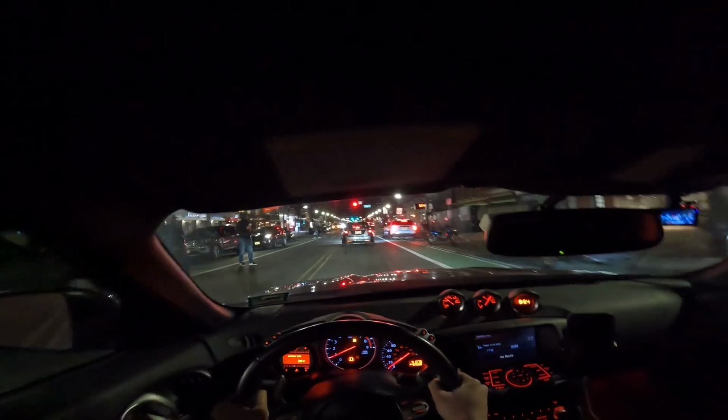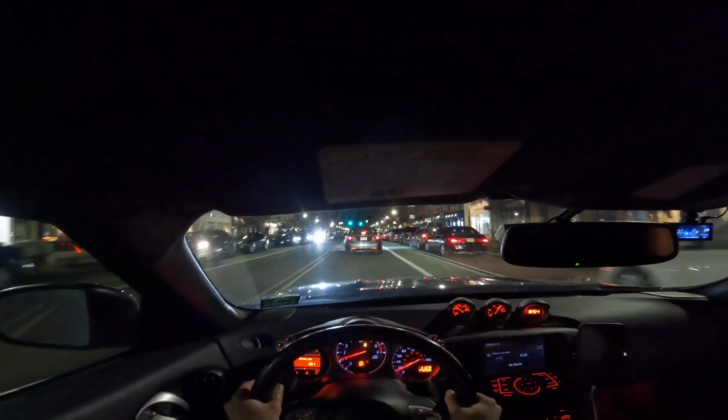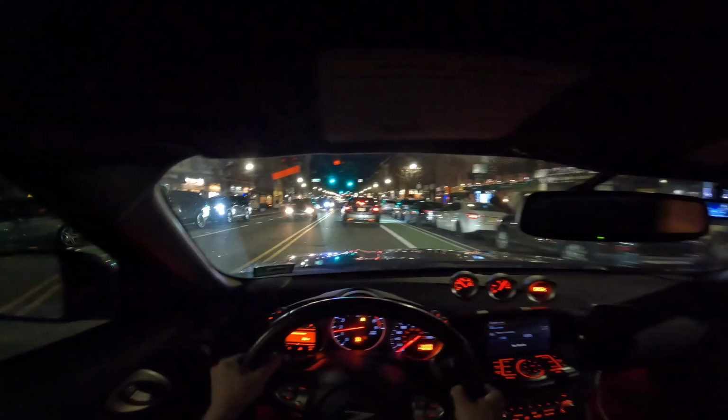Alright, so we definitely passed this. So I think that's pretty much this little ass strip. We got the police right there. Oh my gosh, we got the police right there. I know this town is known for clubbing and stuff. A lot of people come here to go clubbing.